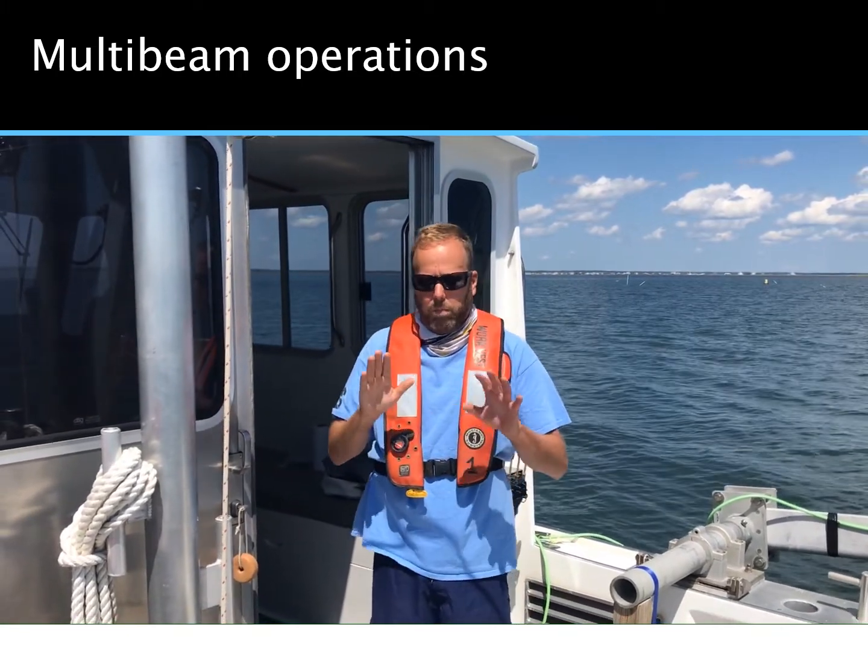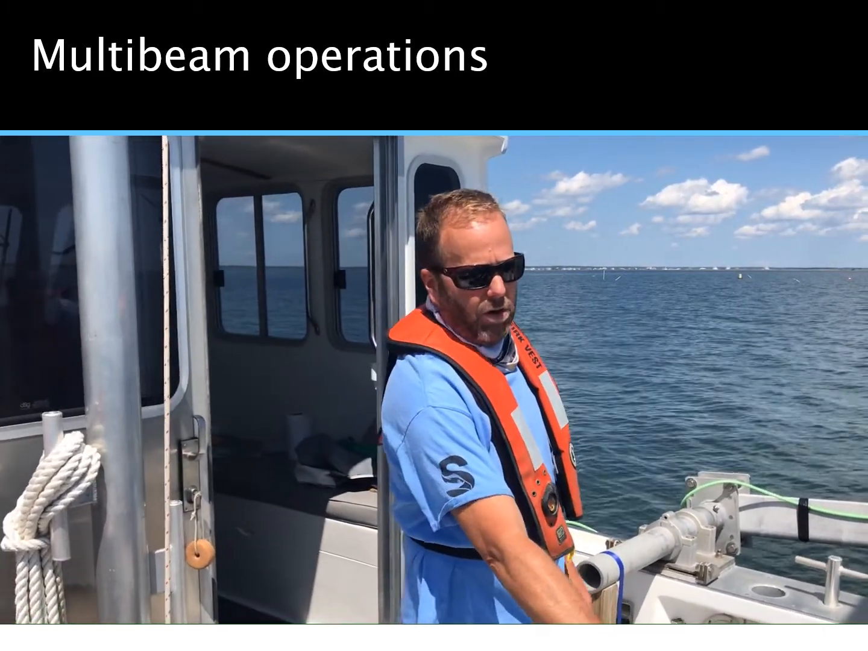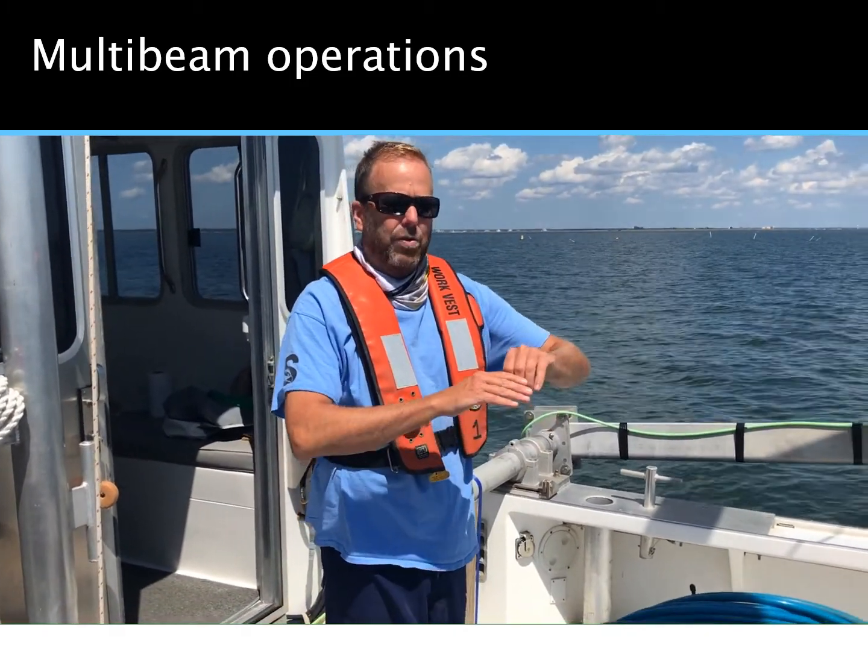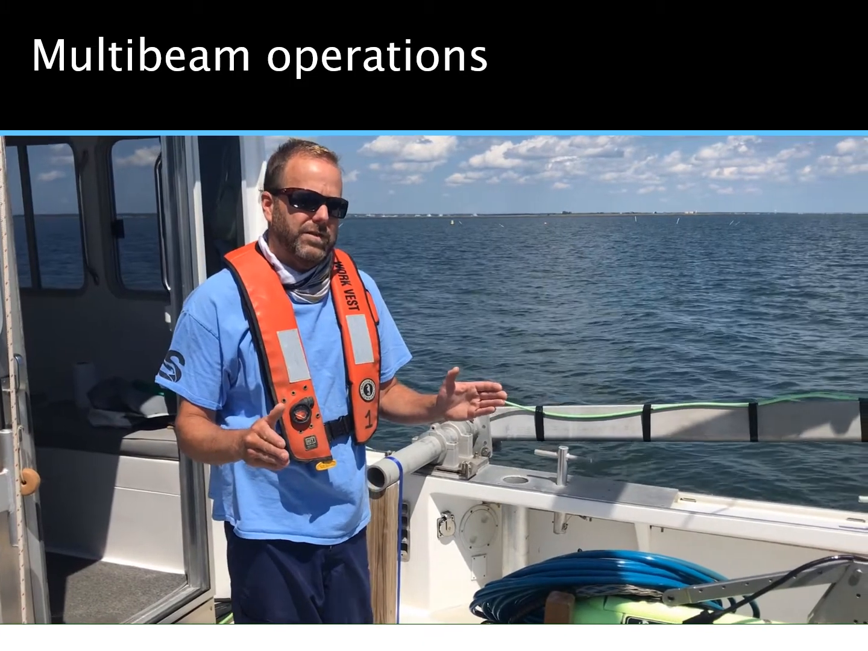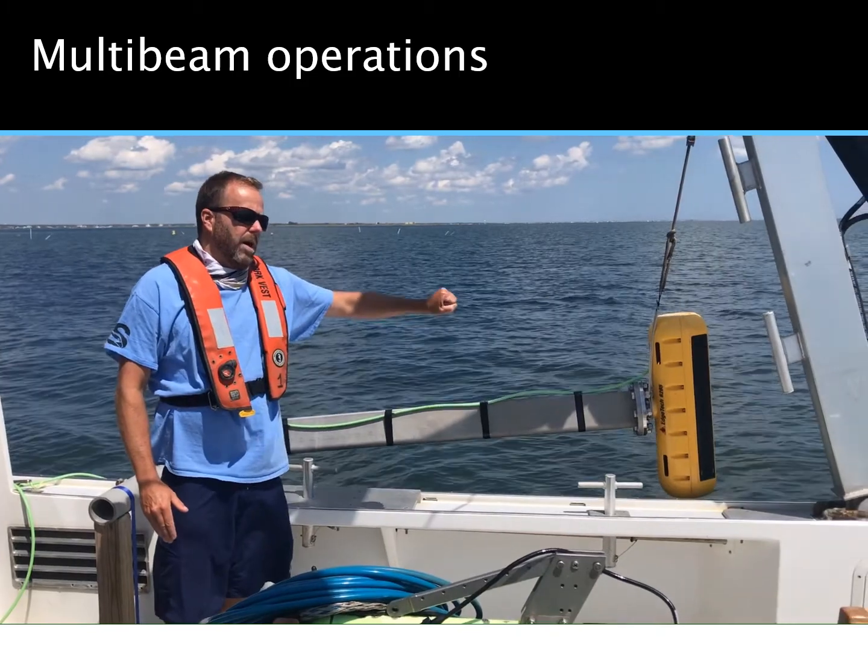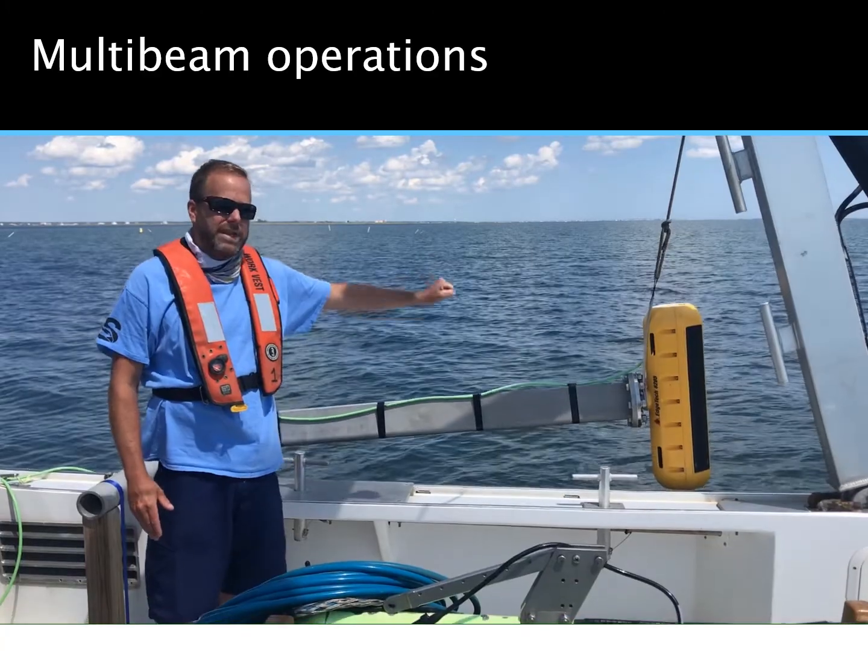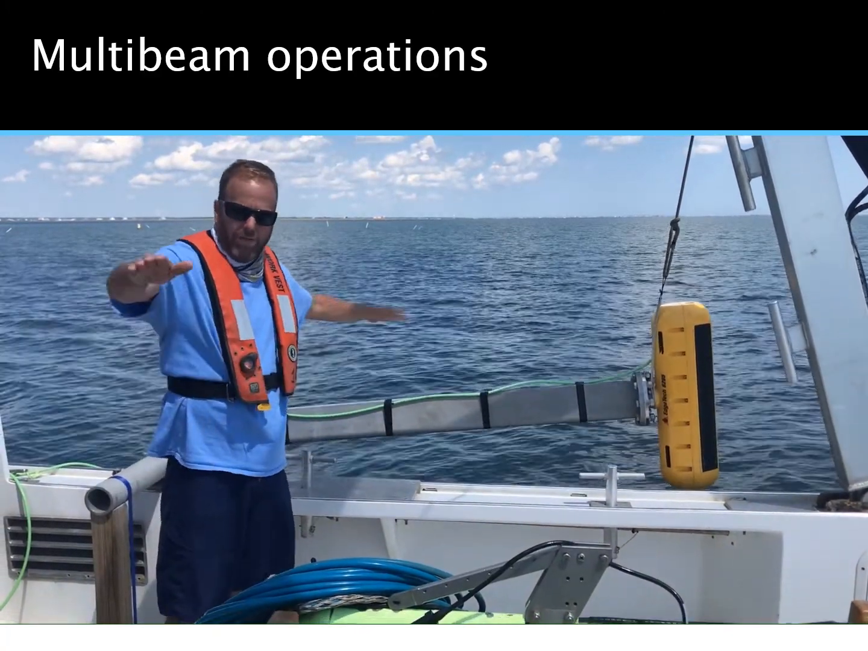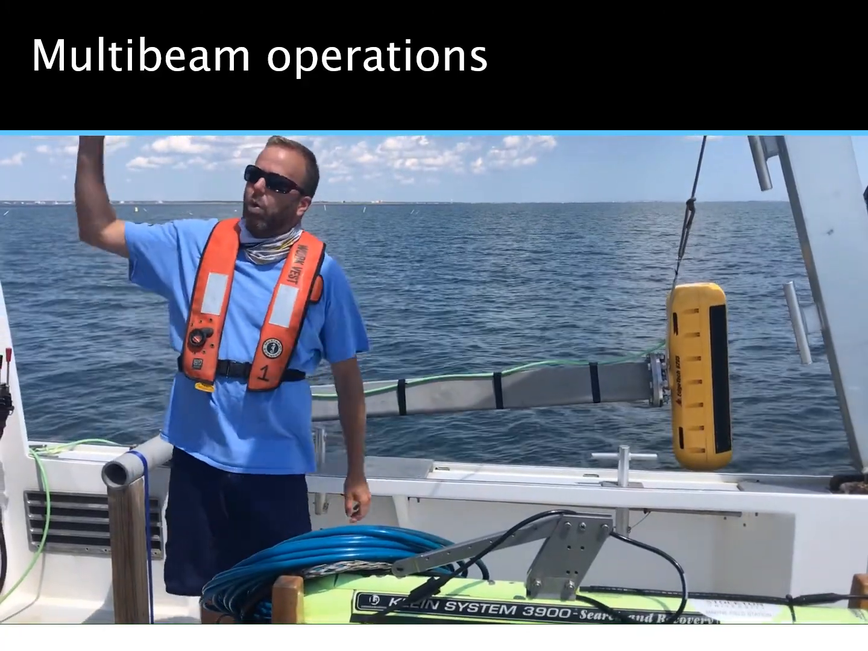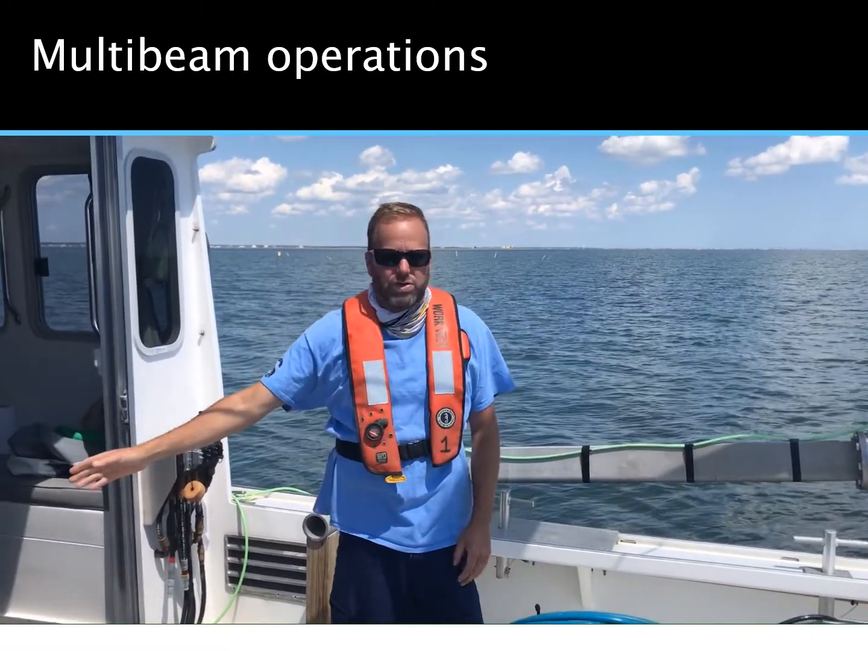So that's way more than you need to know for right now, but you do need to realize that a side scan sonar position is reasonably accurate. It's going to give you acoustic images of what you see on the sea floor. A multi-beam system is going to give you 3D point cloud data of those structures. It's going to give you depth information across the swath of data. And in order to do that, it's a more sophisticated system. It requires the survey grade GPS system with the two antennas and the motion reference unit.